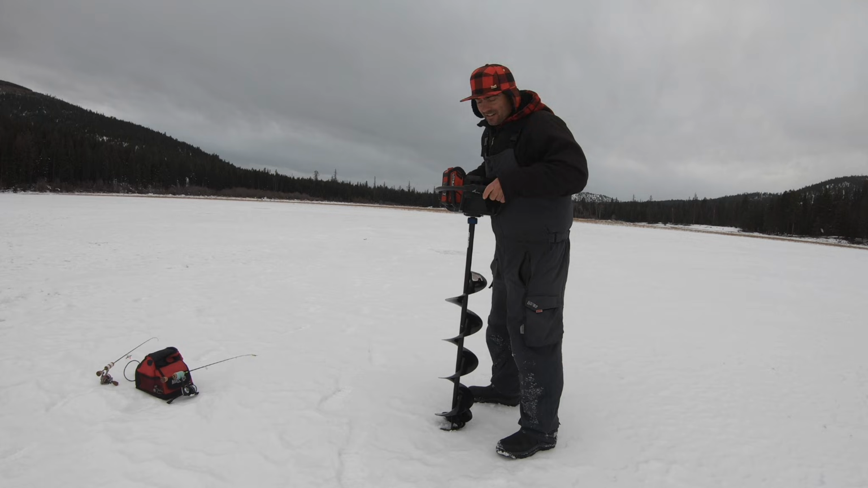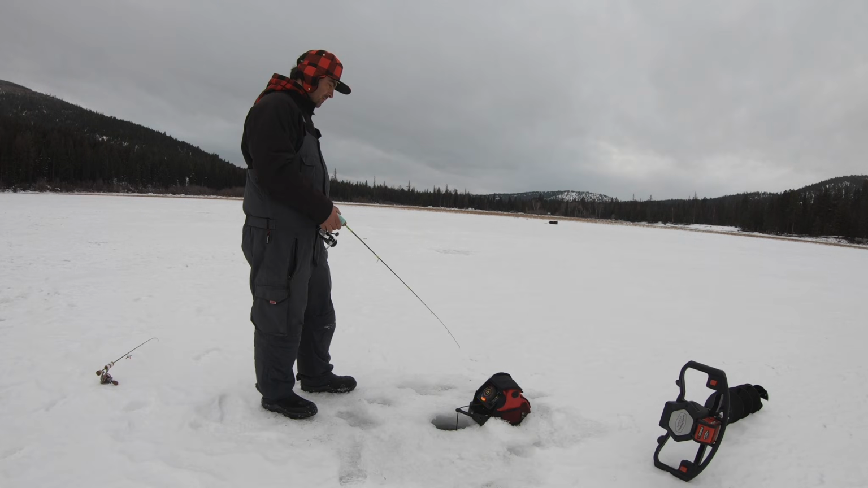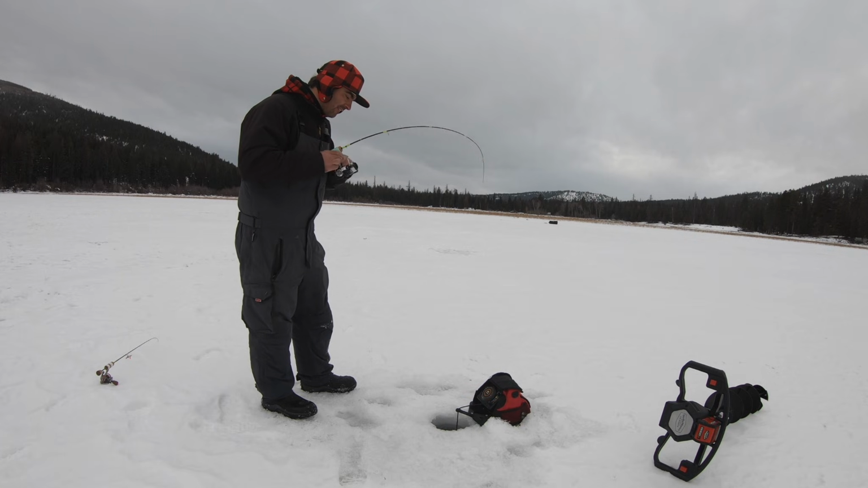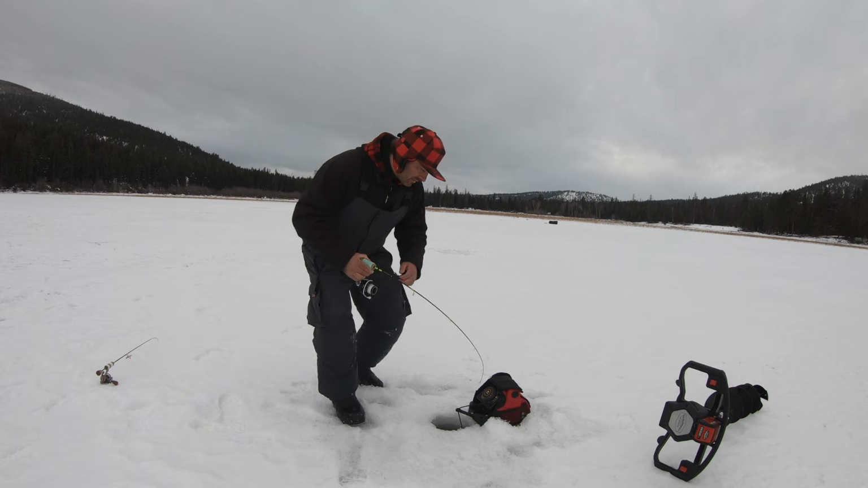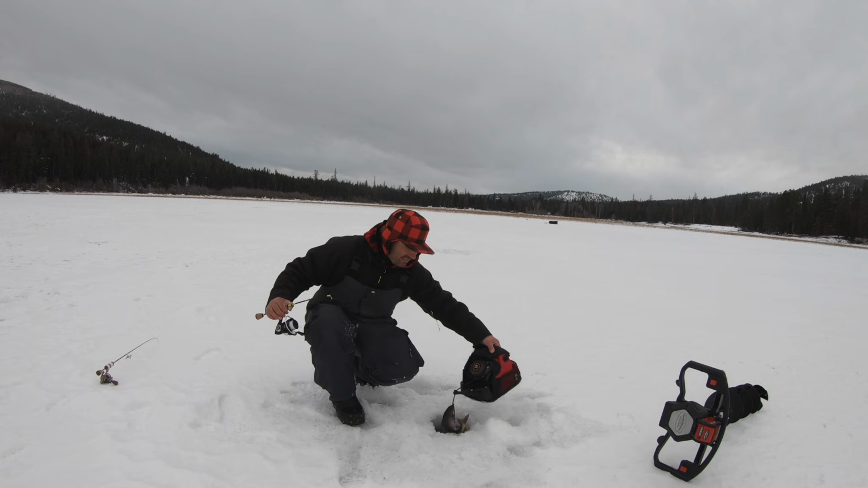I cannot find a cutthroat trout today. There's a bunch. Got one. There's like 3 grayling coming at once. Probably a bunch of little guys, judging by the size of this one.